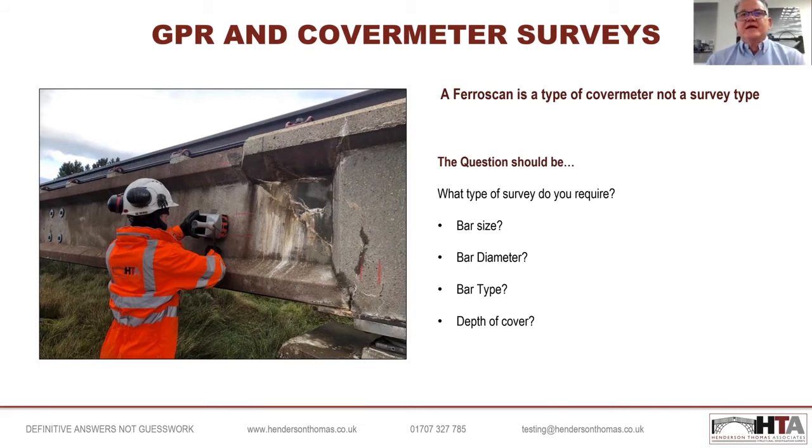What we need as testers in the industry is a clear and concise specification of what you require as a building owner, asset owner, civil engineer, structural engineer, architect, or whatever. Therefore, in our experience, a cover meter survey really falls into two categories.